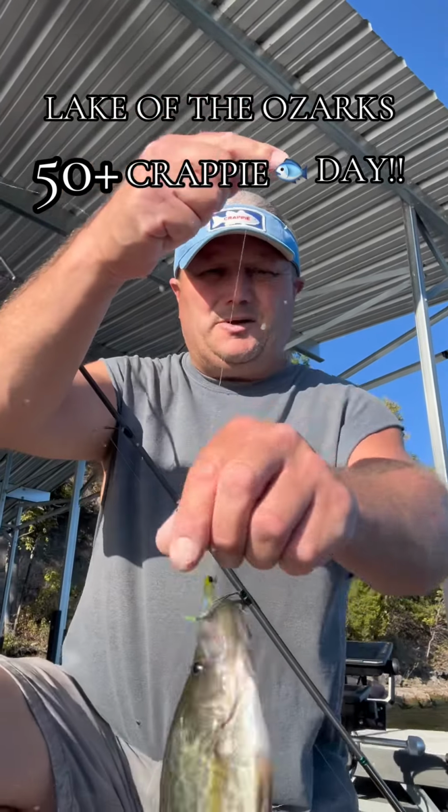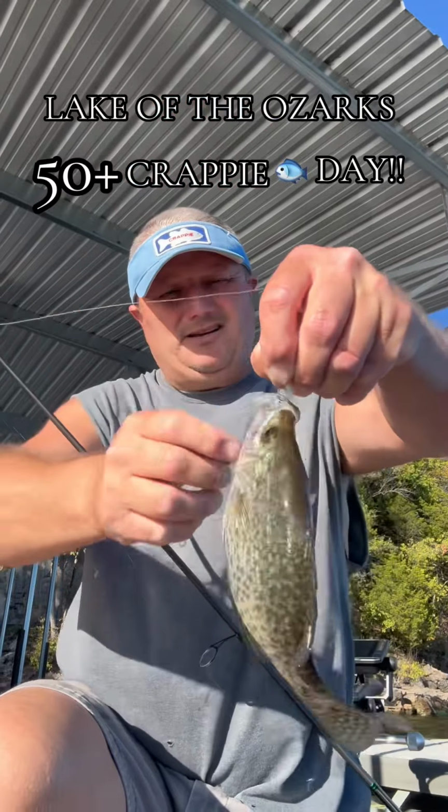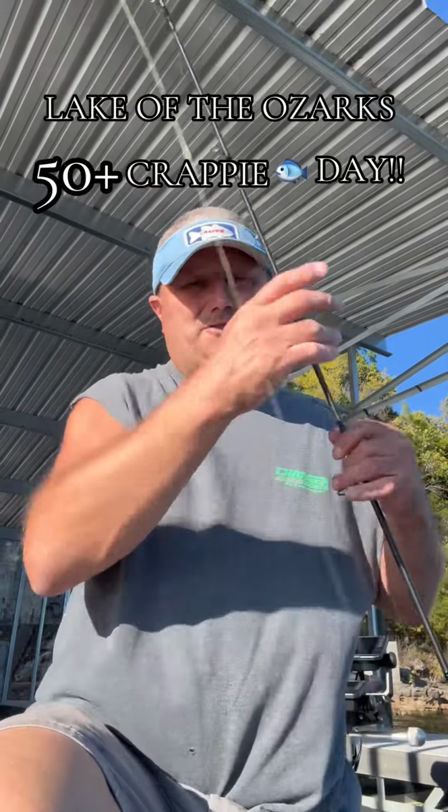He was stuck way up in that dock. He's a jumper. Little jig, nice crappie. Throw him back though. I'm after hogs today. We're after big ones.